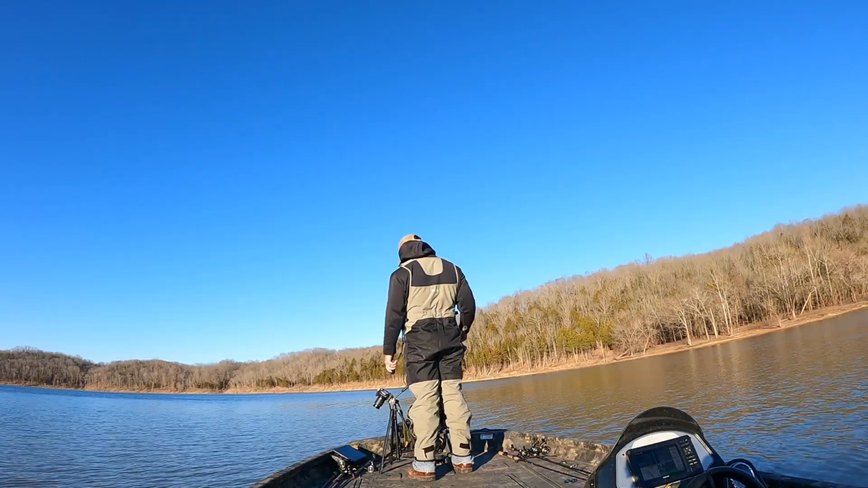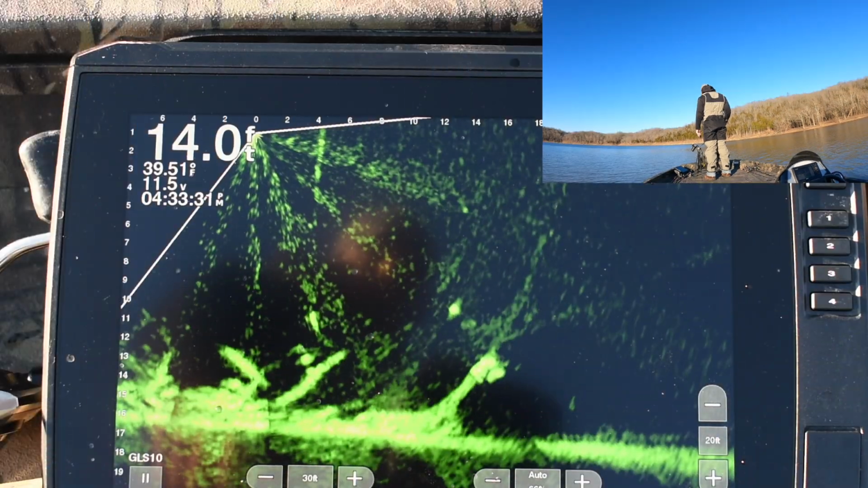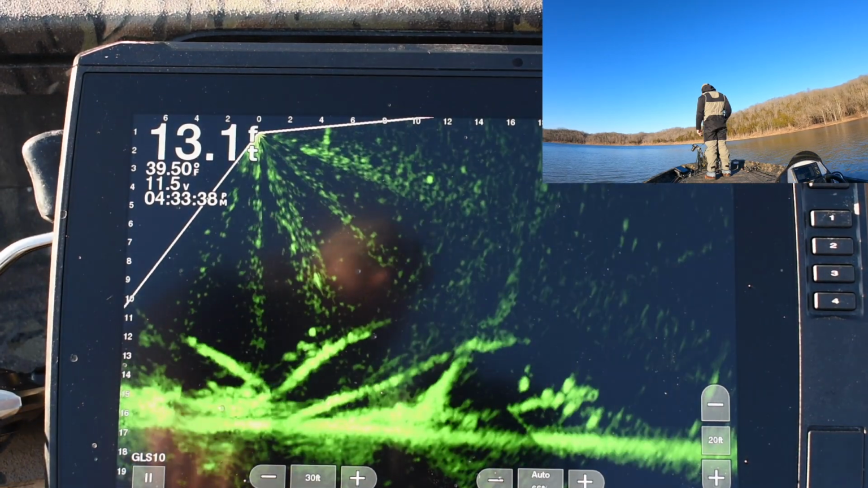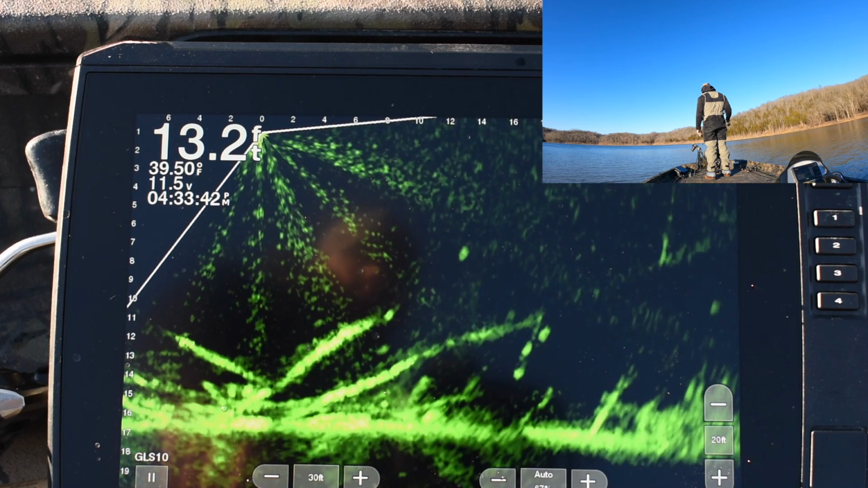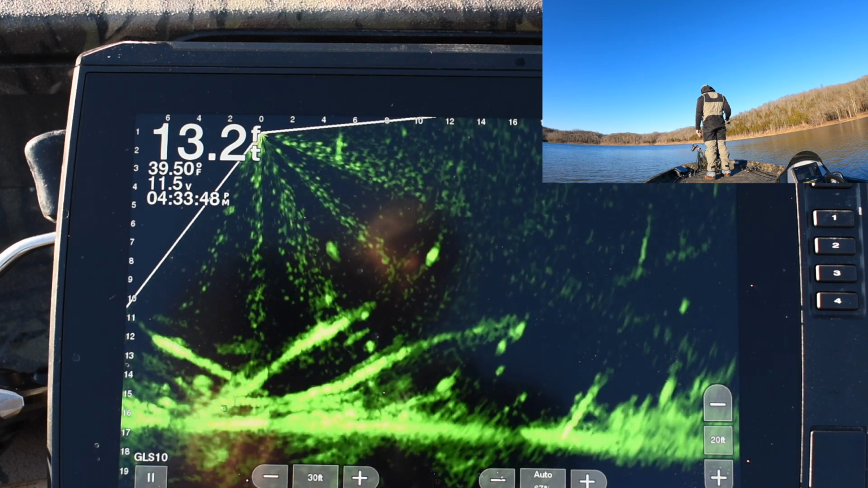So of course you would think that getting ready for the tournament I would be fishing at the northern end of the lake, away from the dam. Well, from practice to the time of the tournament, I think the lake came up 6 to 8 feet from all the rain that we had, and it changed the whole game.